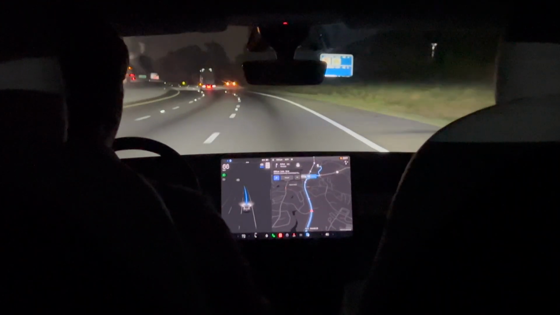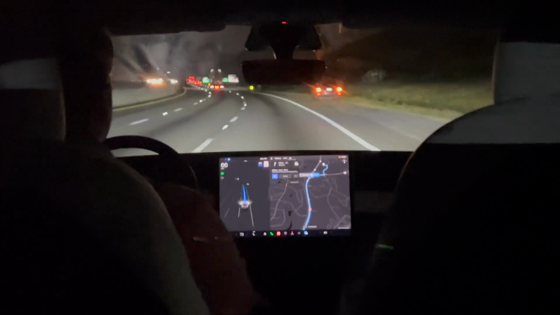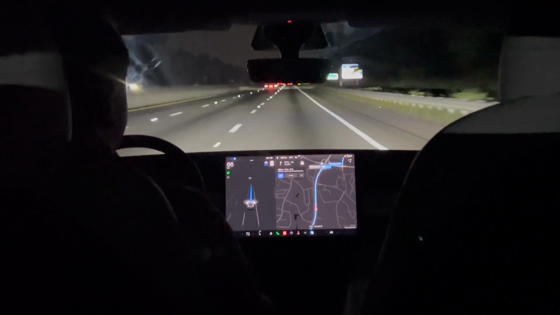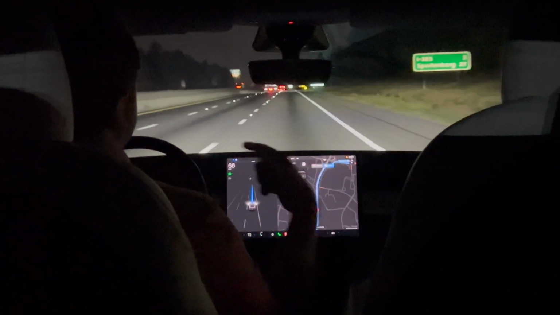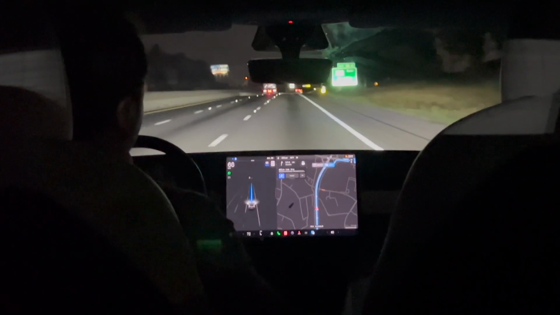Okay, so there's a stalled car on the side. Let's see how it handles that. Seems like it's going to be okay. Yeah, no problem. That has been a source of some phantom braking for me in the past, but it seems like that has been kind of resolved as time goes on, so not a problem there.